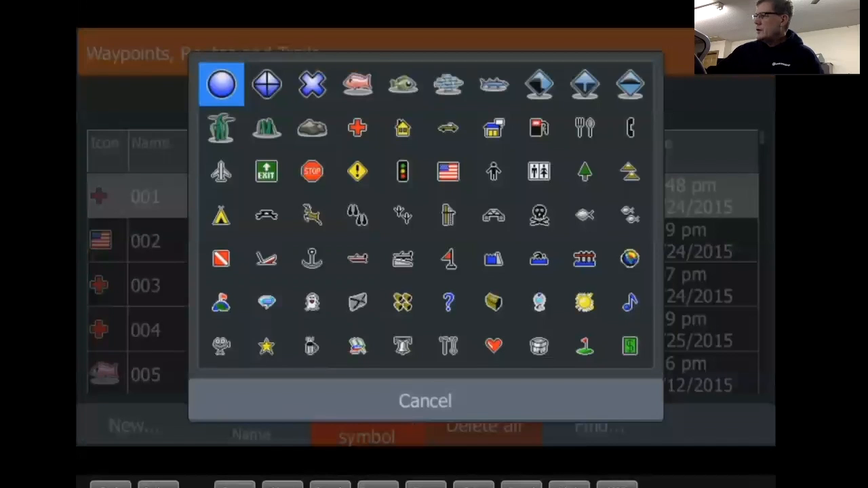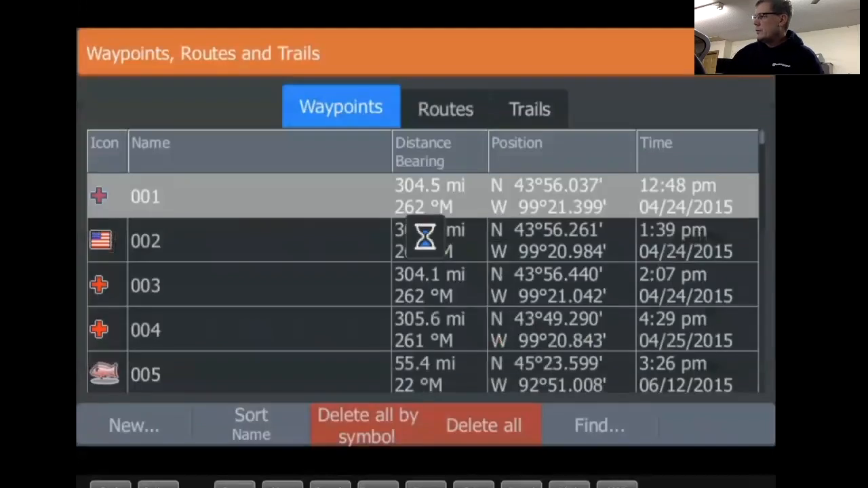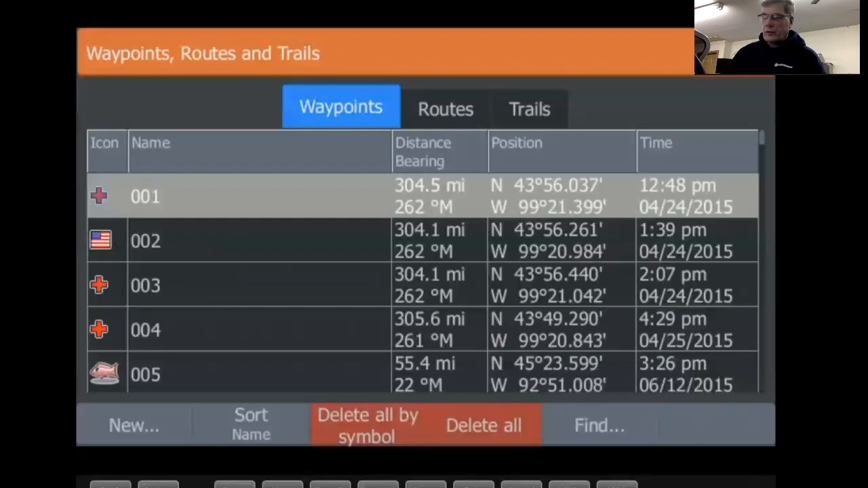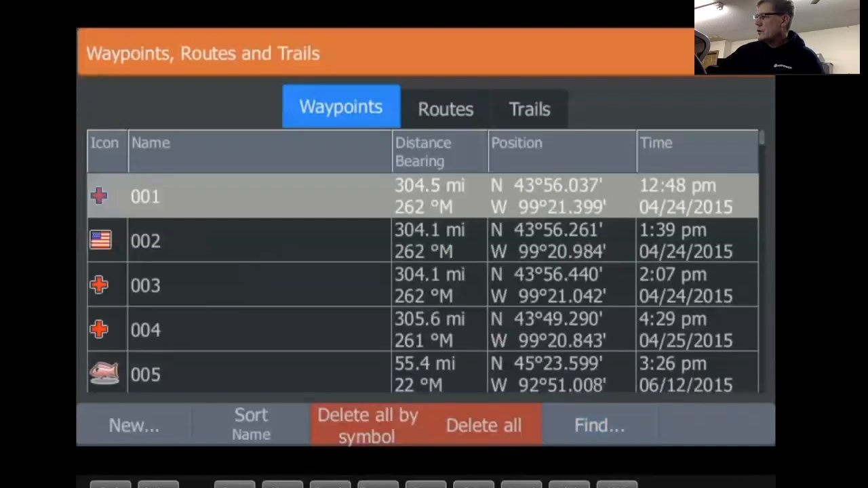If I go in there and tap on delete all waypoints with that symbol, boom, it's going to delete all the waypoints with that particular symbol. Same with this little cross right here. Are you sure you want to delete all waypoints by this symbol? Cancel that out. You can do a delete all. A find: if you know what it is, you can enter the text and search for it. Create a new waypoint.